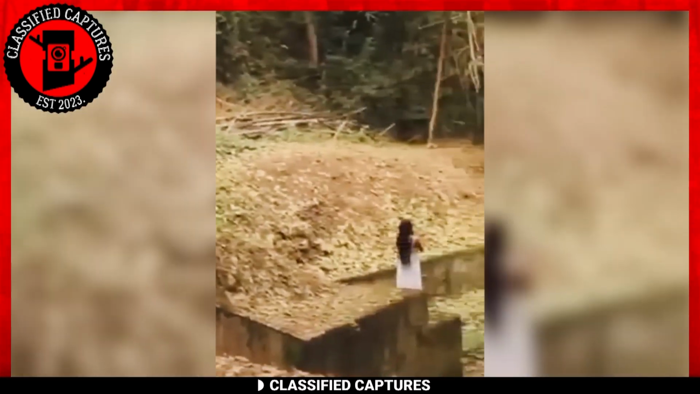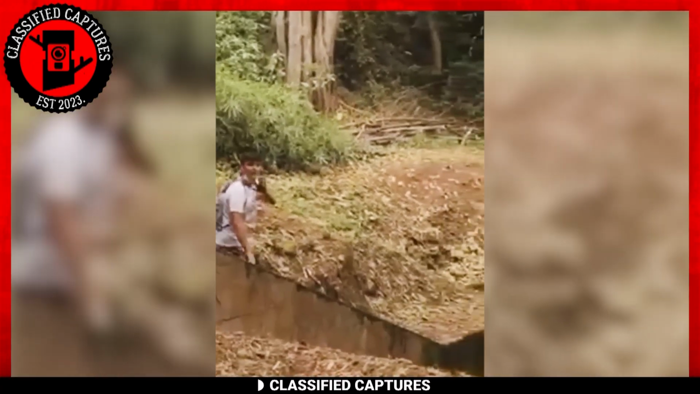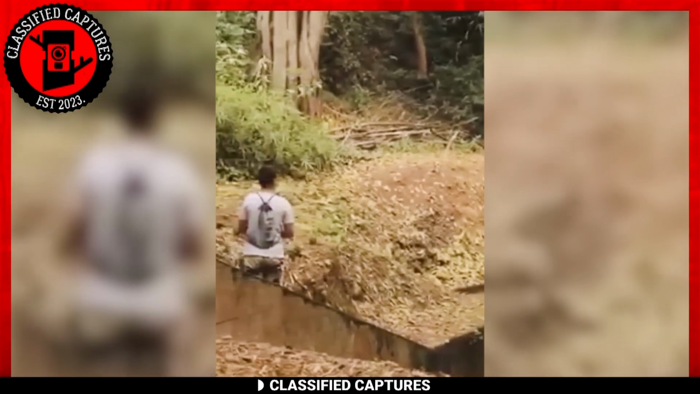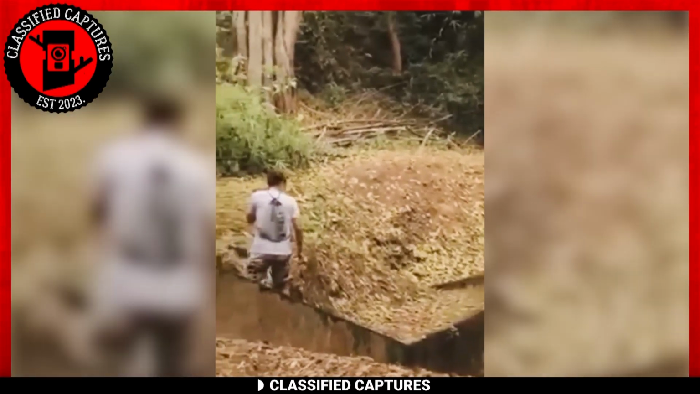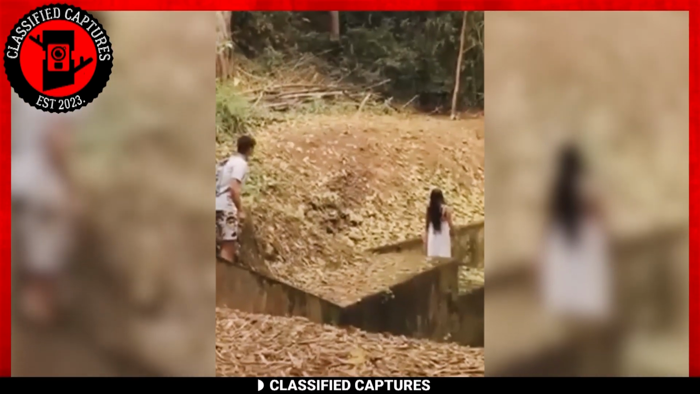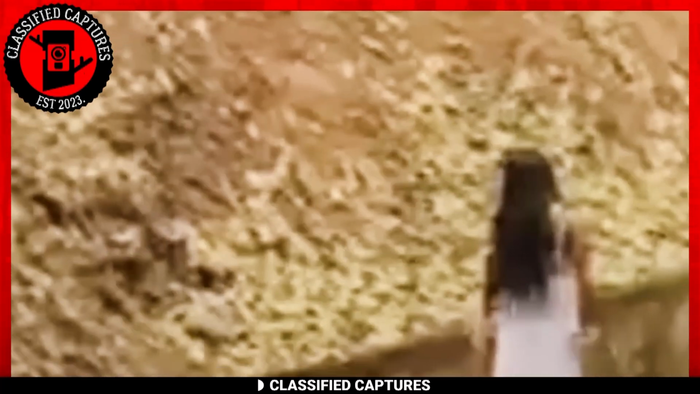Curiosity getting the better of them, one brave soul from the group approached the enigmatic woman, perhaps to inquire about her purpose in the desolate place. But suddenly, the woman let out a bone-chilling scream which scared the group and sent them running for their lives. What started as a simple quest for adventure took an unexpected and bone-chilling turn. It seems these young explorers got far more than they bargained for in the heart of those ominous woods.